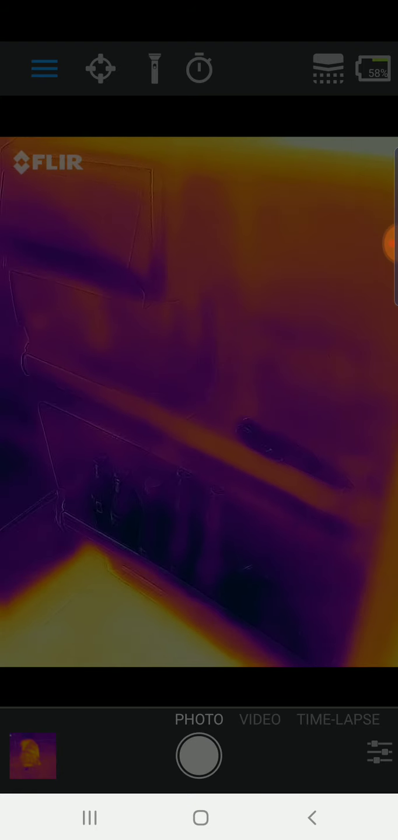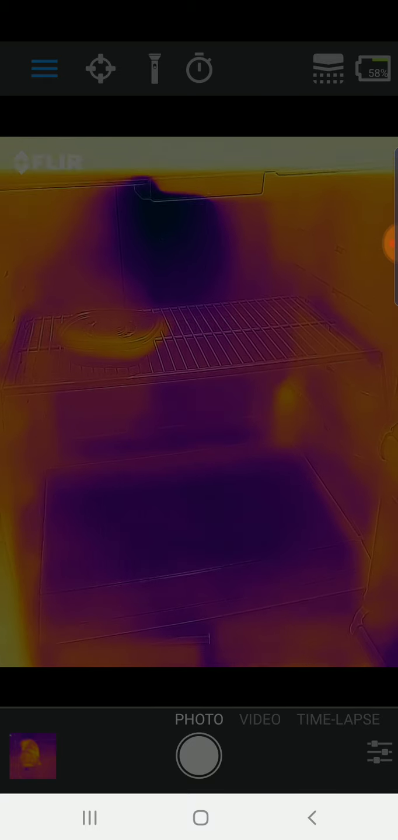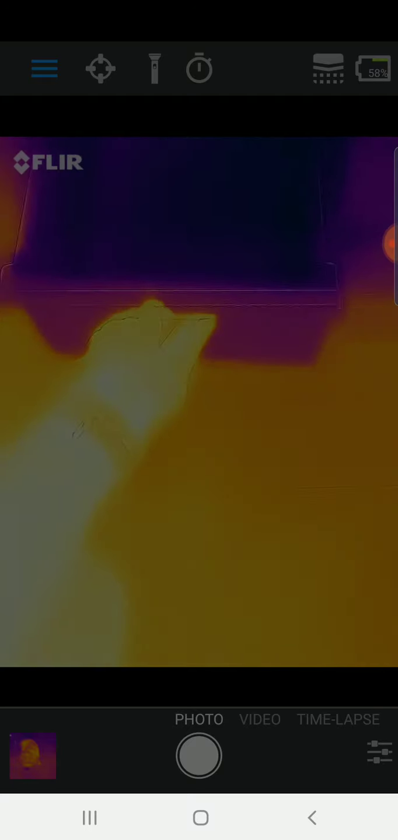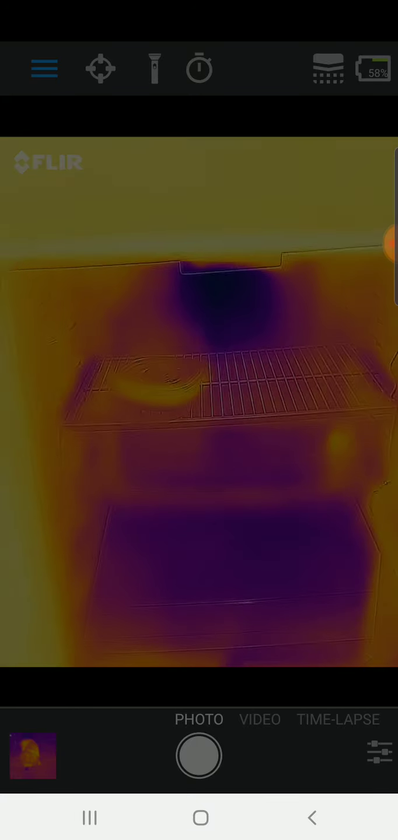And you can also see, people I think know this intuitively, but items that you keep on the door, this area definitely seems like it's warmer than the interior of the fridge, just based on being a much lighter color. Looking inside the actual pull-out drawers in here, these are some of the nice cold spots inside, so definitely a good place to store things that need to be kept at a much colder temperature.